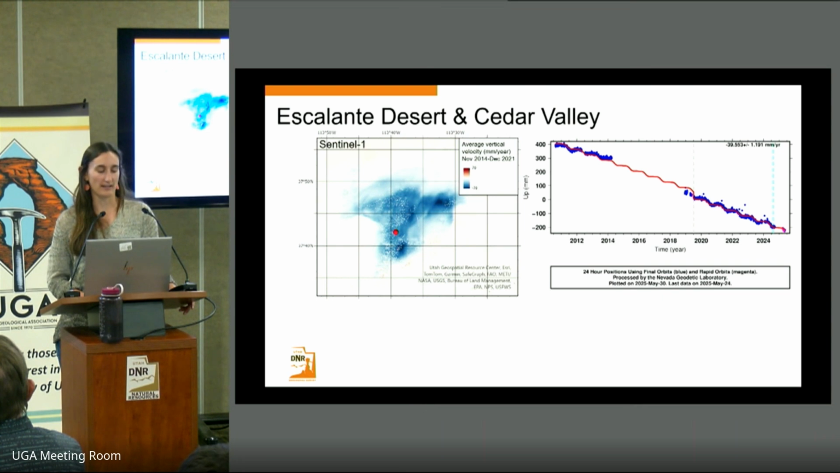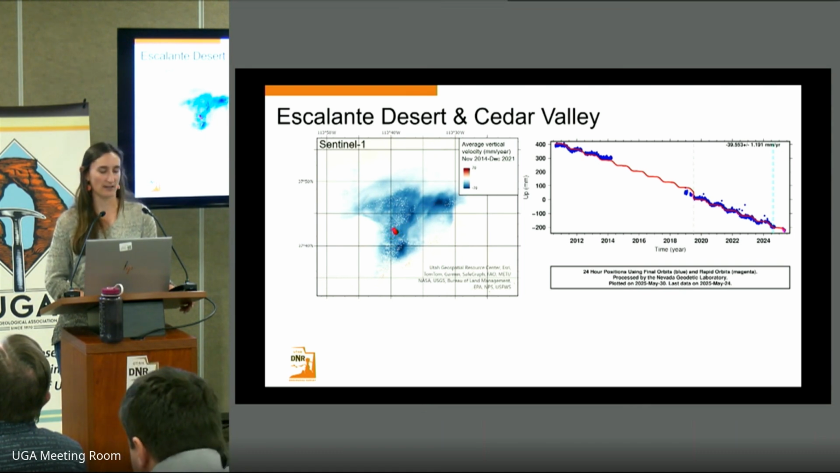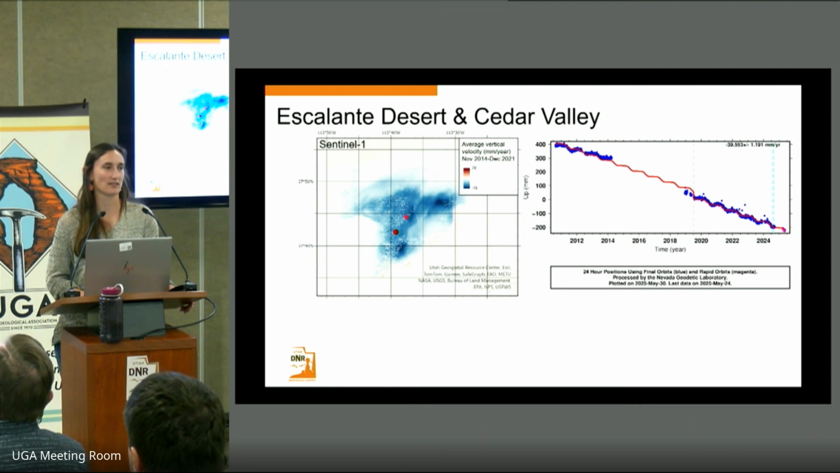So there is a continuously operating GNSS station near Beryl Junction, which measures about 40 millimeters per year of subsidence over the past 12 years or so. Over a similar time period from 2014 to 2021, we can also see a displacement of a similar magnitude in this area based on our vertical velocity map from InSAR.